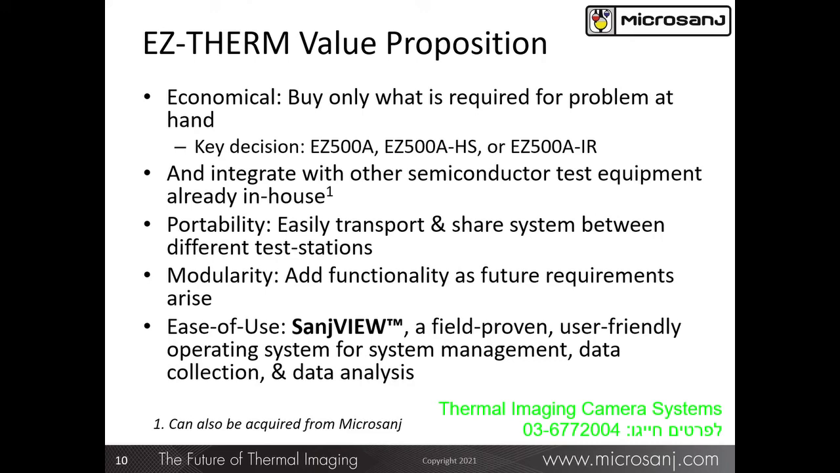For further economy, the EasyTherm system can be integrated with equipment you already have. The portability feature makes it easy to share among different in-house test stations. Functionality is easily added to support different thermal issues that may arise in the future. And importantly, the time and field-proven SansView software will support all of this added functionality as time goes on.